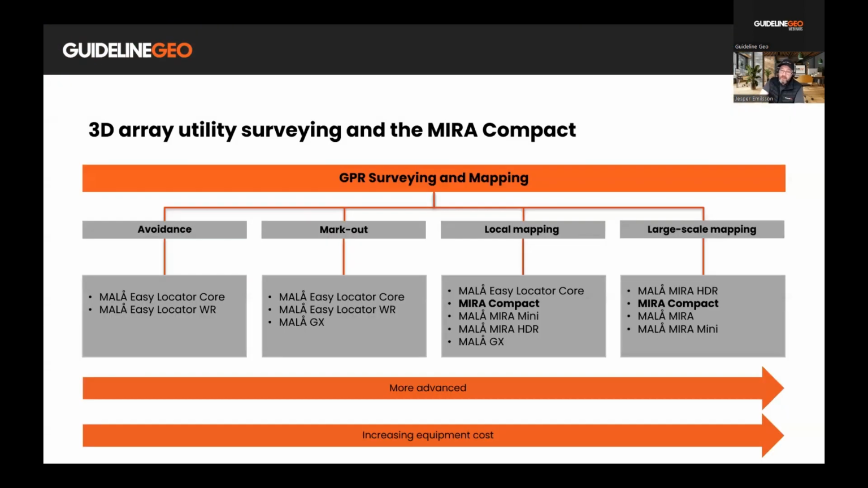If we look at a chart, we can see that when it comes to utility surveying, or 3D array utility surveying, and the MIRA Compact, we can divide this application area into 4 different categories: avoidance, markout, local mapping, and large scale mapping. And MIRA Compact is suitable both for local and large scale mapping. We feel that it fills a need for this type of investigations, and it works truly well. I am really excited to see what the feedback will be when more people start using them.